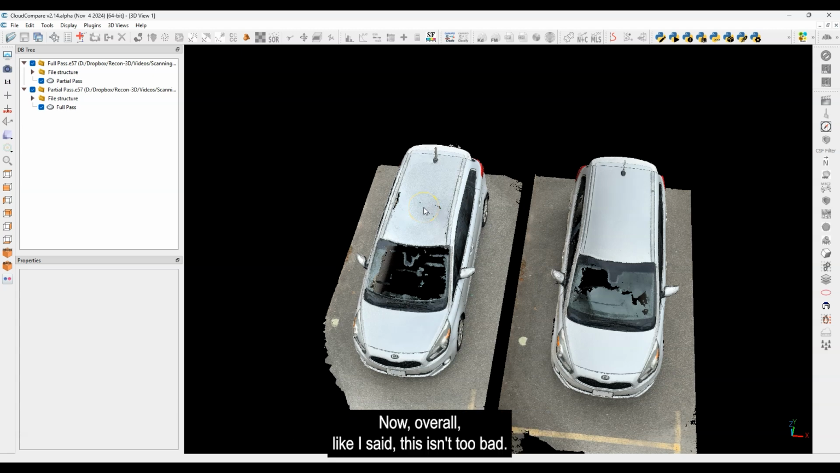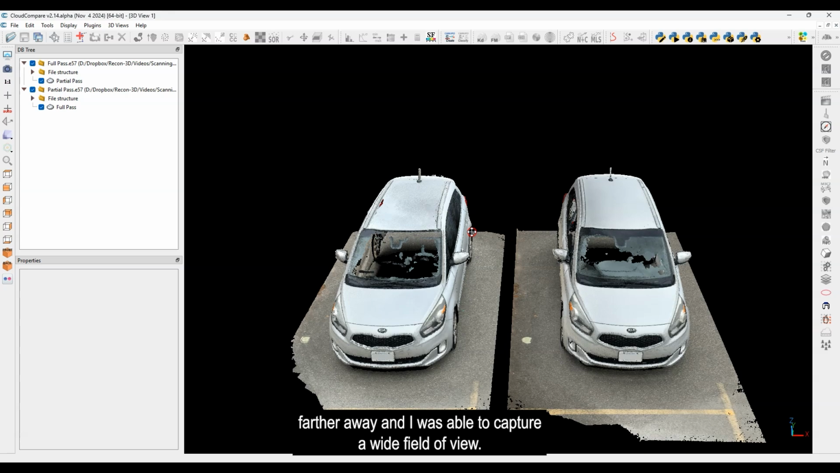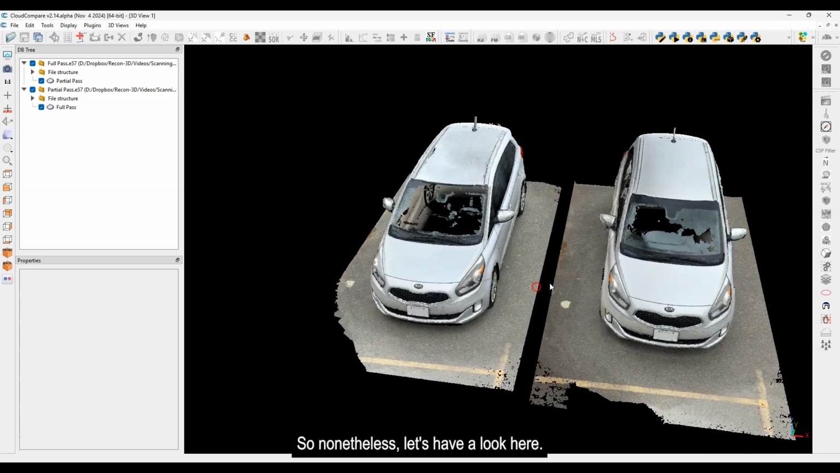Now overall, like I said, this isn't too bad. I've seen it where it's much, much worse, but I think part of the reason is because I was farther away, and I was able to capture a wide field of view. And again, these are just good habits that I've developed that are a little bit difficult to undo at this point. So nonetheless, let's have a look here.